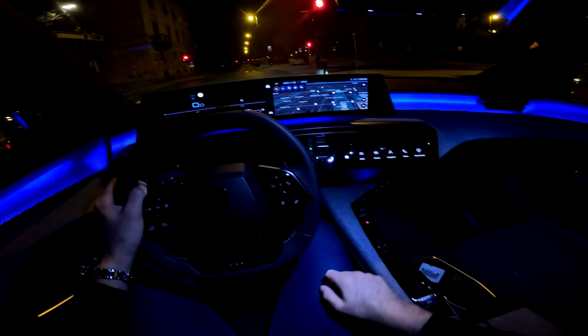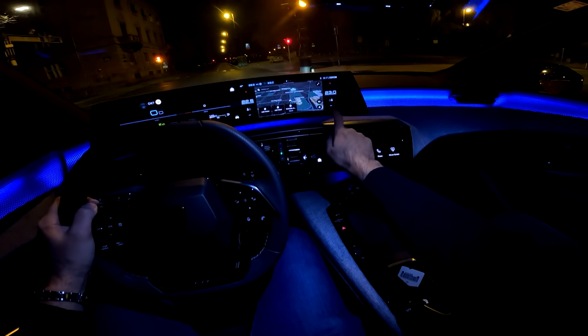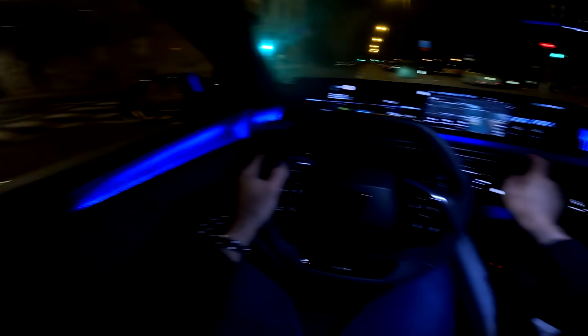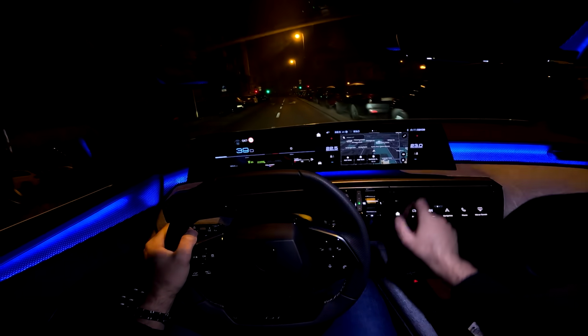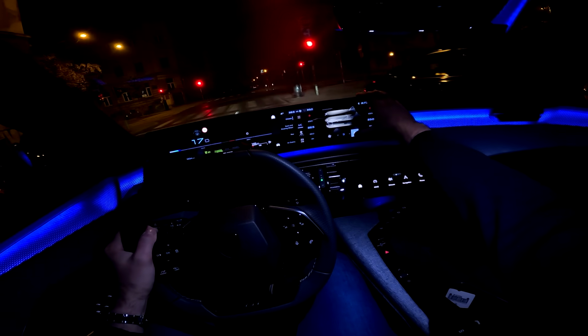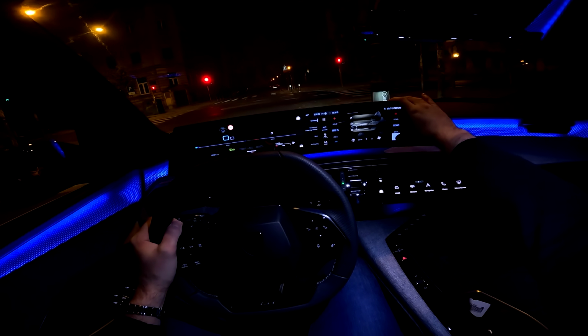And speaking about the details here, you also have options what to put here in the middle. I already told you, you can configure it, and then here is where you just click and go into the settings for the AC, and then you can adjust the air blower and the temperature as well.